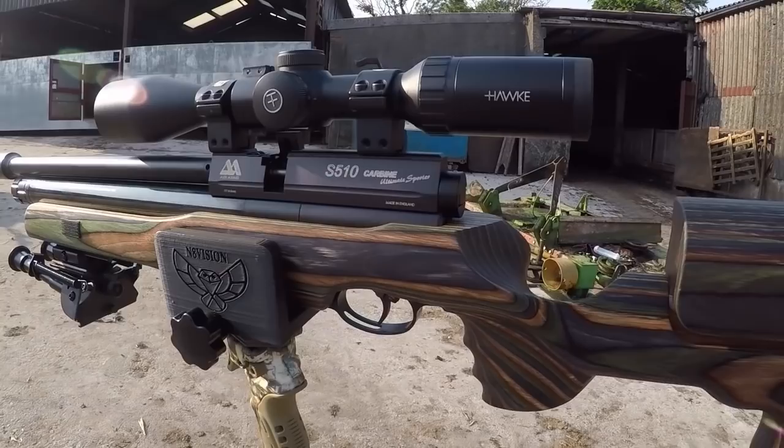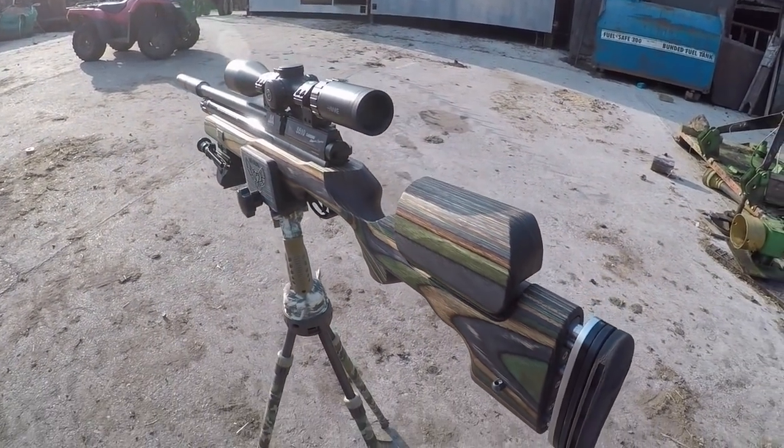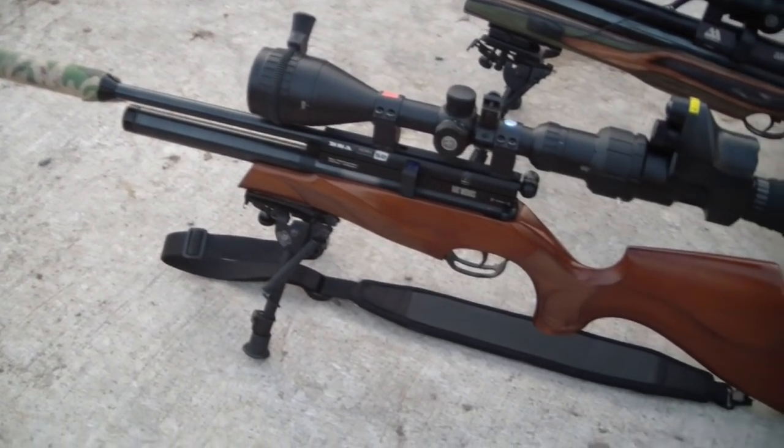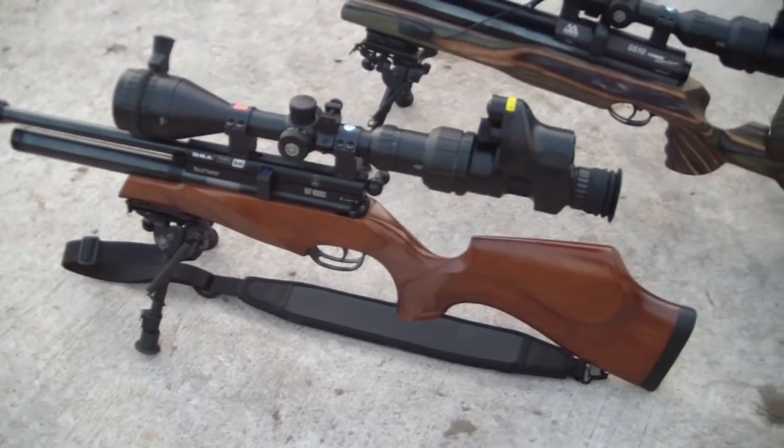Usual kit will be, for myself, Air Arms S510 Ultimate Sporter .177. Lofty will be using, as you already know, my old BSA Ultra SE in .177. Both of these rifles are Laserworks tuned.